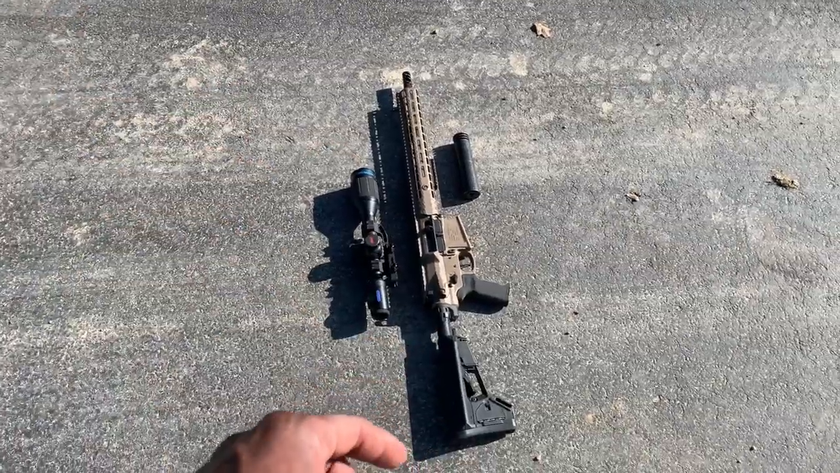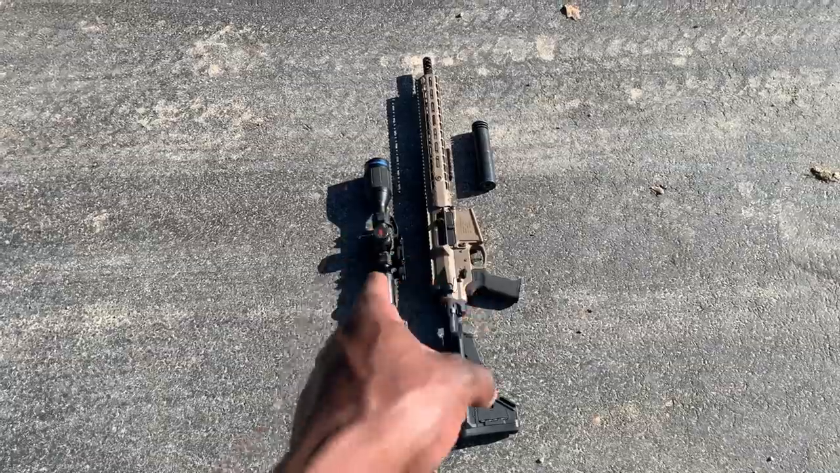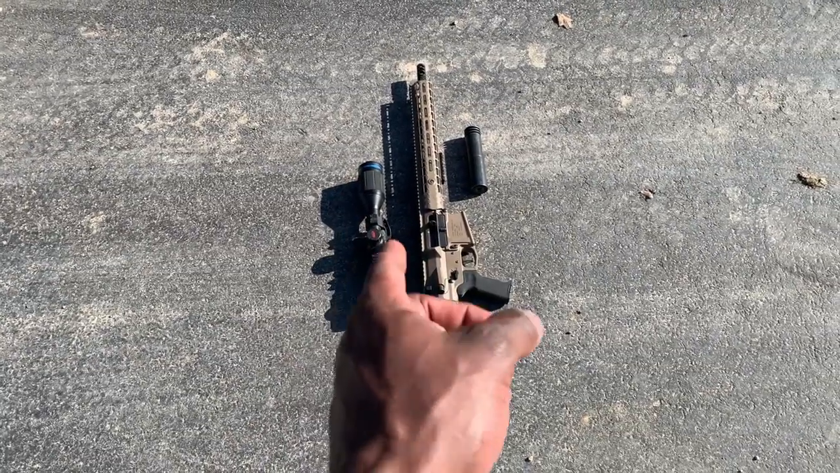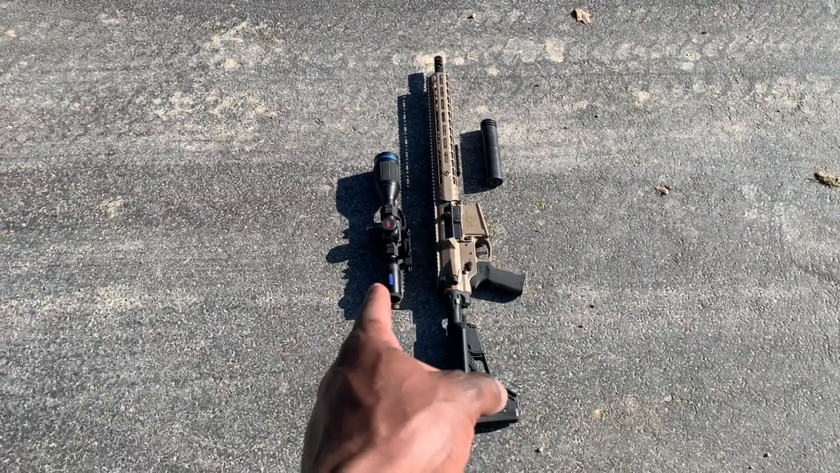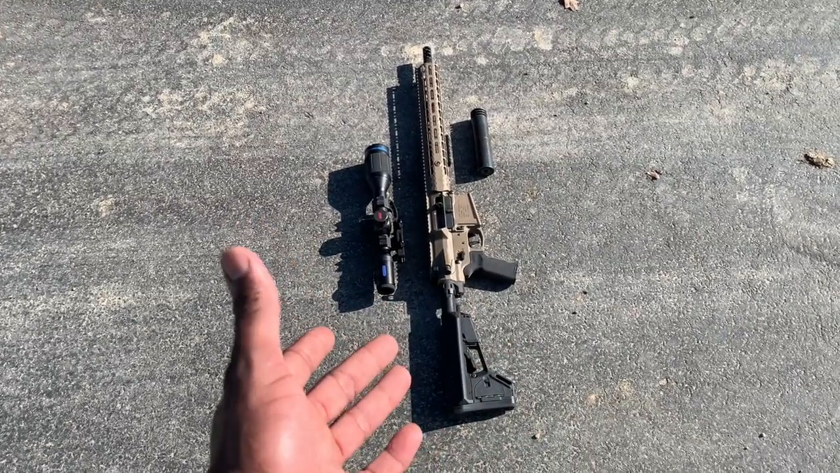So last night I come out here. I've already talked about it numerous times. This went out several times. Every single time I pulled the trigger on this AR-10, that scope cut off. It comes right back on, but it cuts off. Big issue when you got pigs on the run, right?